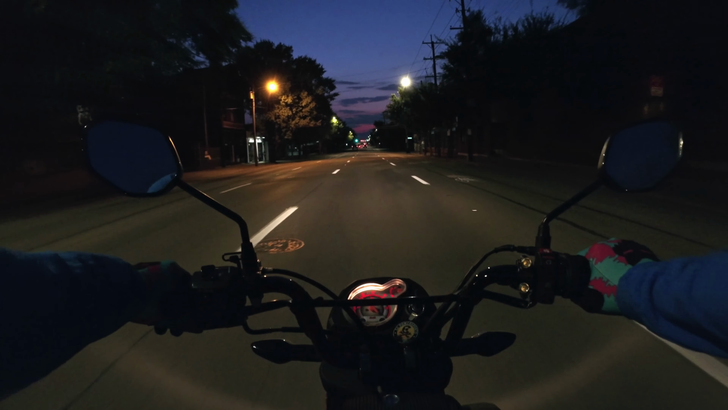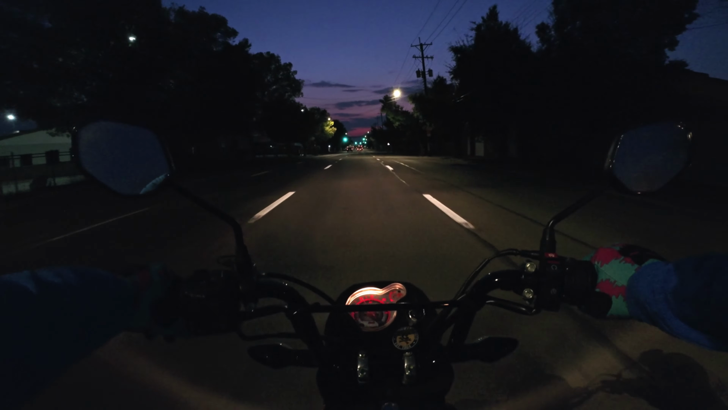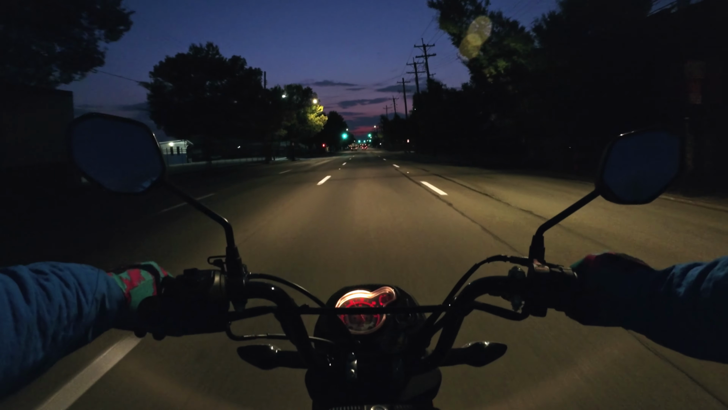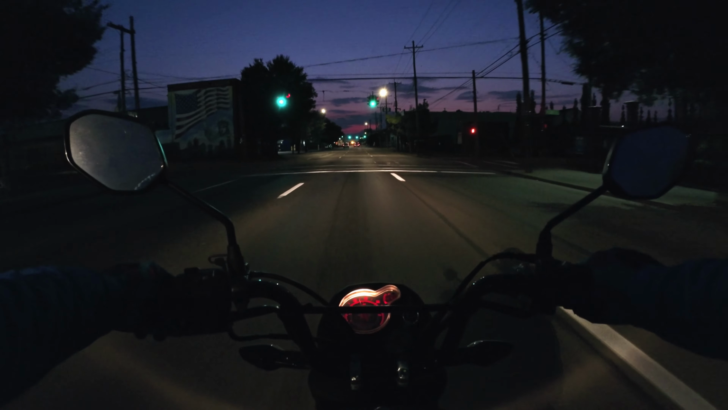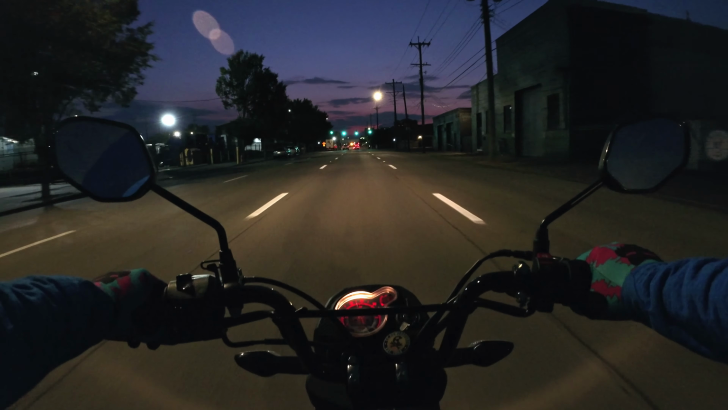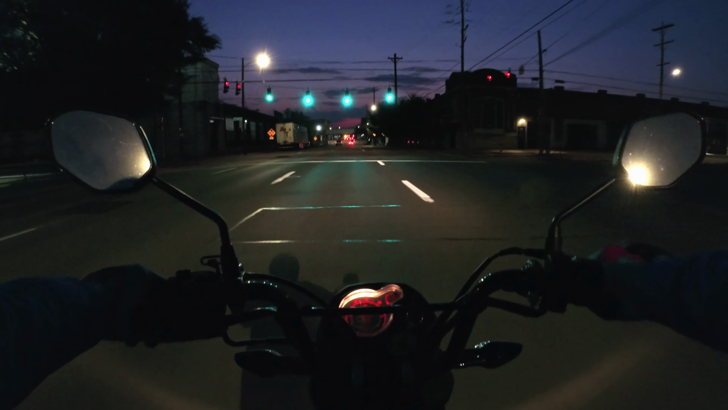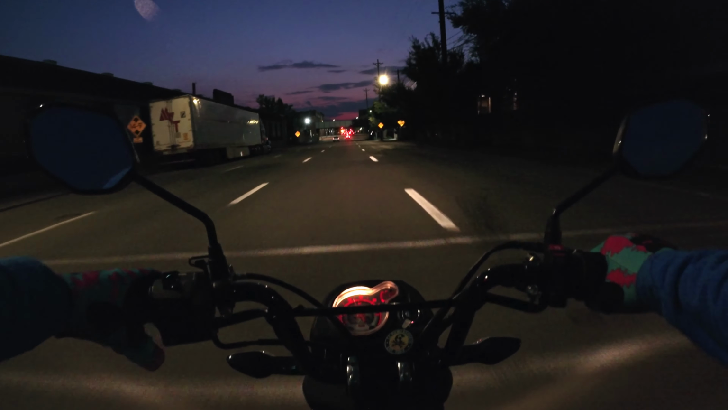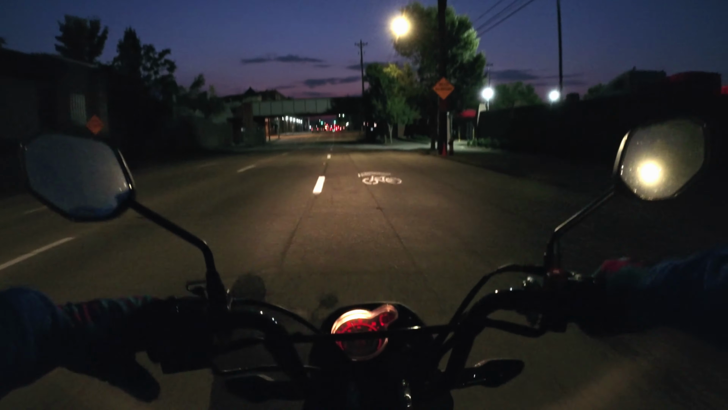Tonight I'm taking the Honda Navi out for a night ride, as should be apparent. It is a little bit after sunset, before it's completely dark. And I am going to the west end of Louisville, so I'm currently on Main Street. I think I'm approaching 15th.